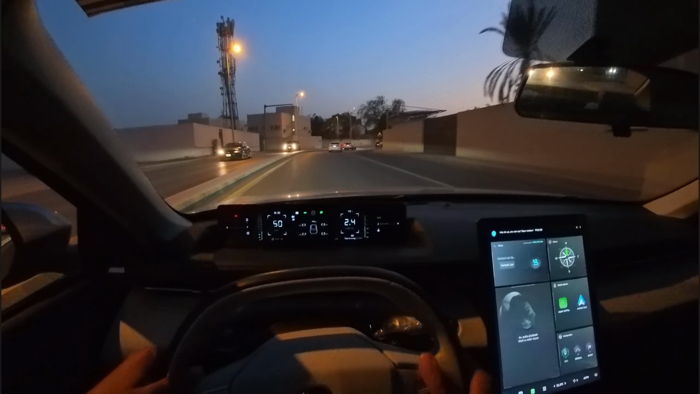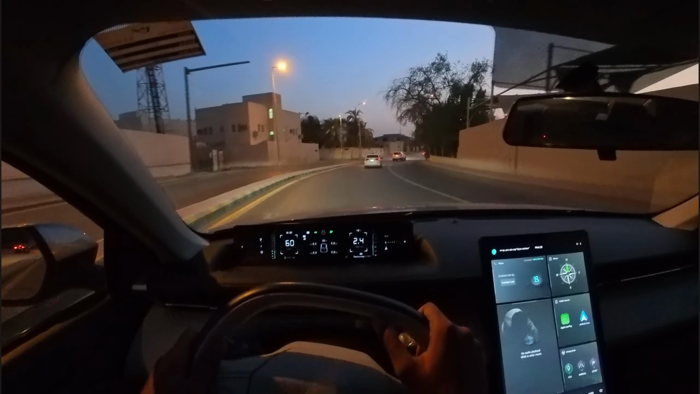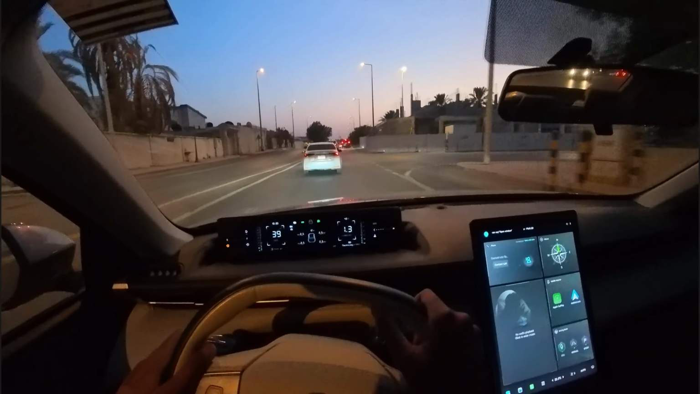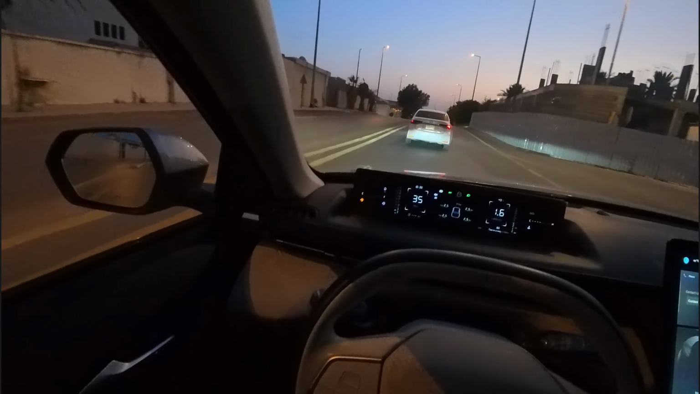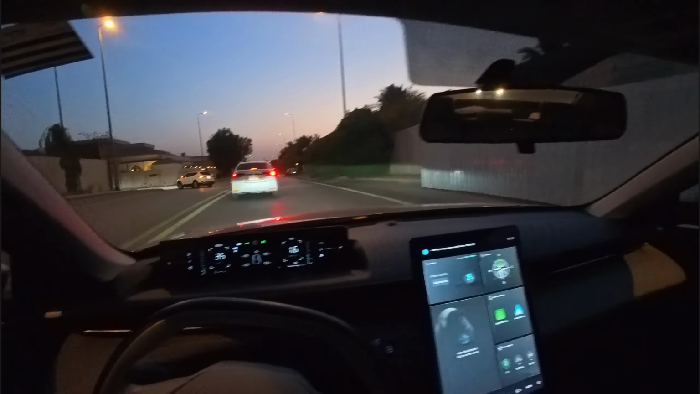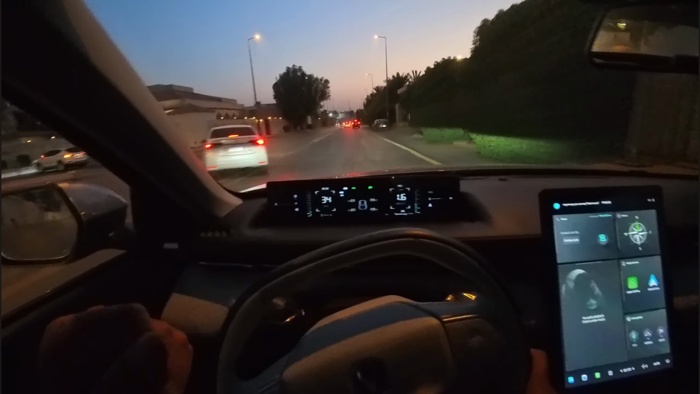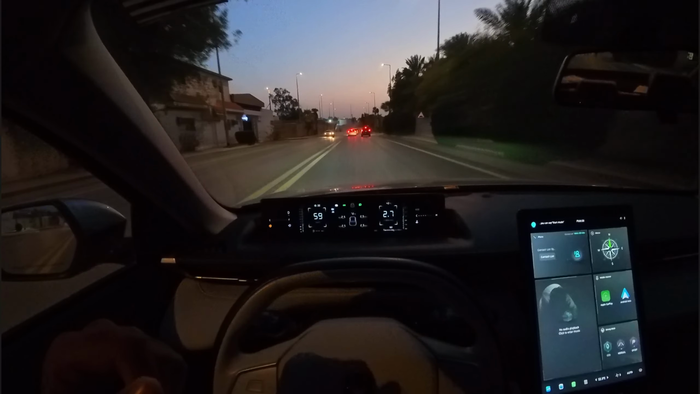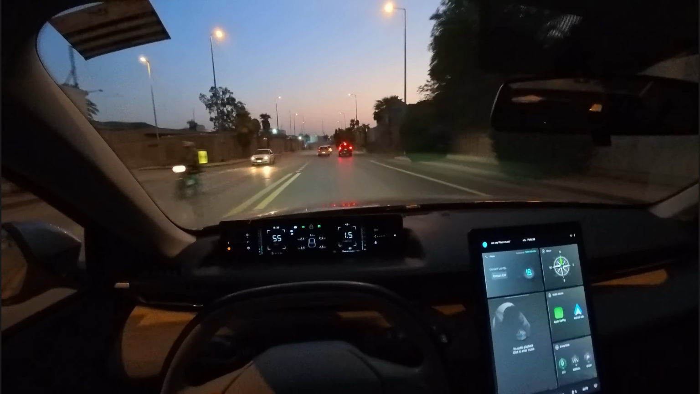Another curvy corner. I guess the guy wants to turn. Okay, yeah. Here we go. So I'm almost back at work.